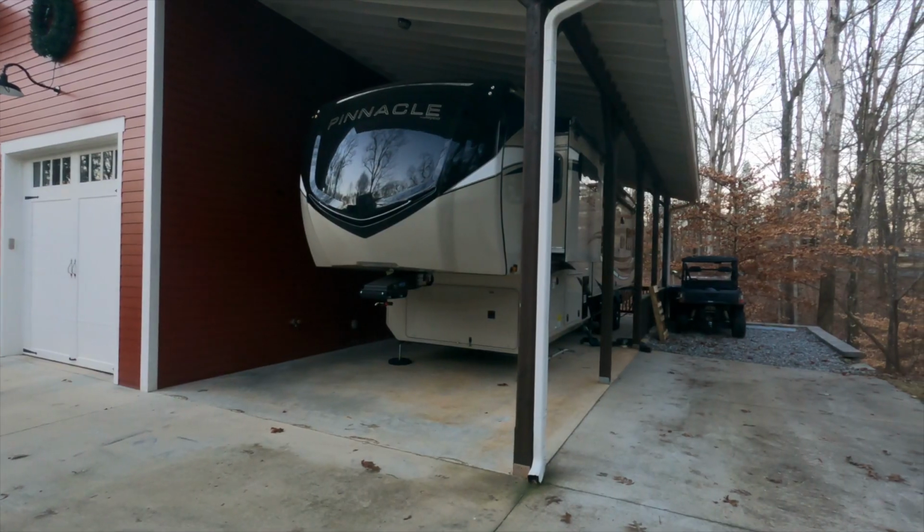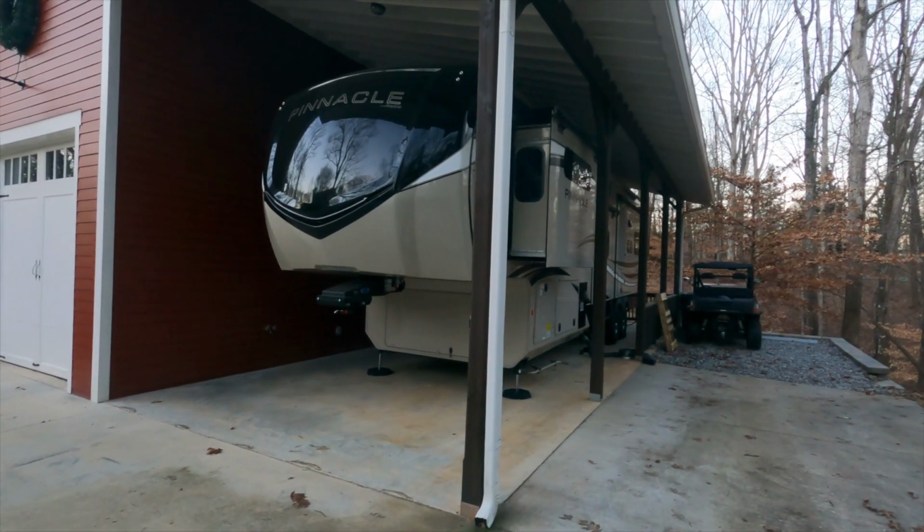And I also want to have a conversation about "four-season" RVs. Now I've got to put a face mask on because I think with the wind chill it's minus 10 degrees.